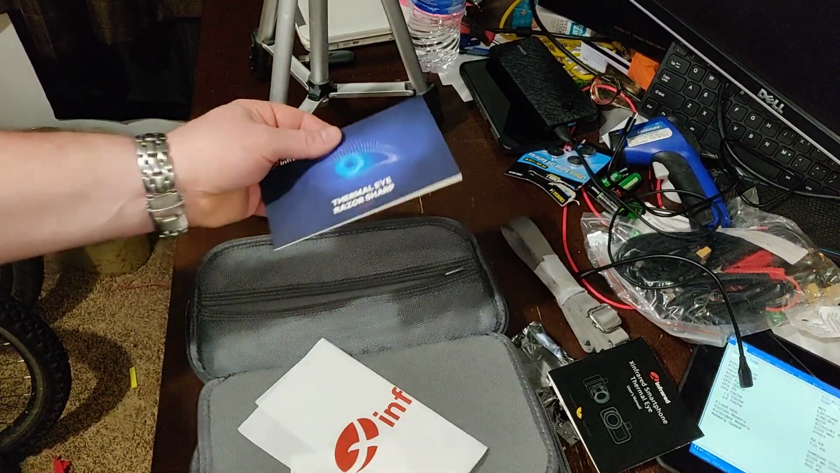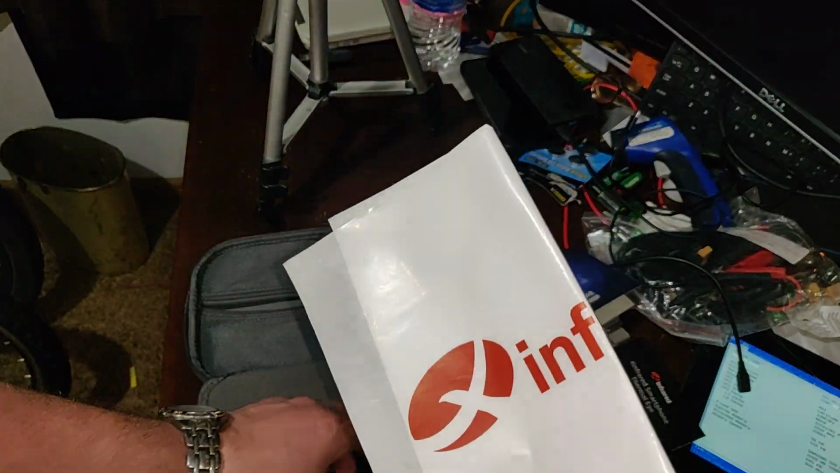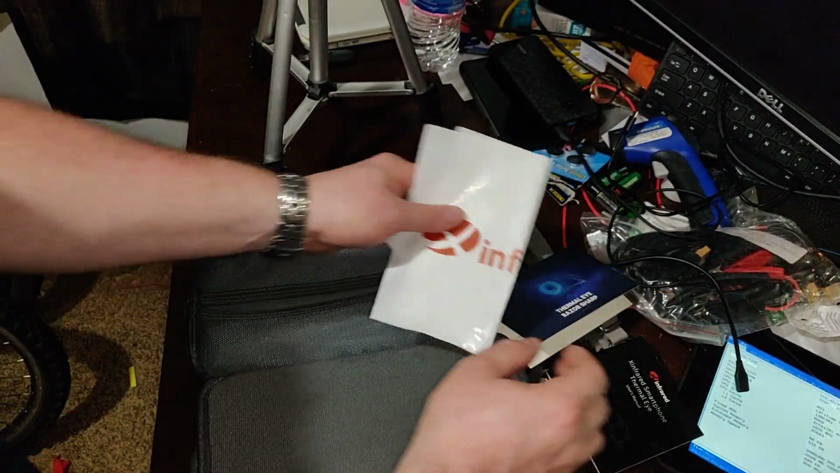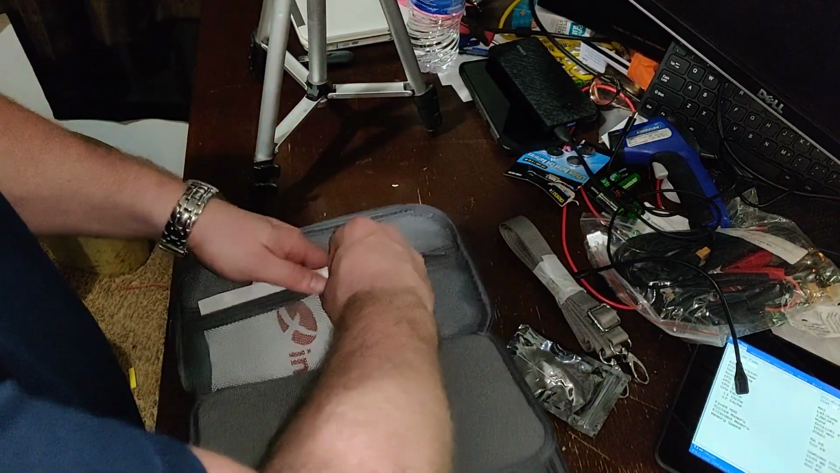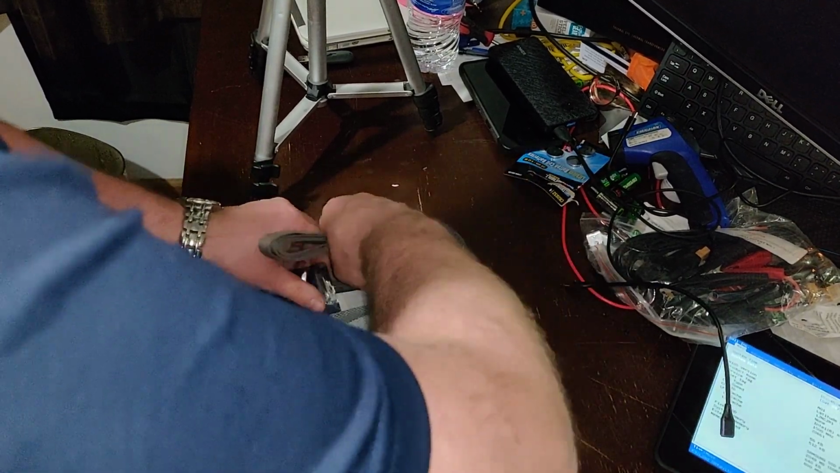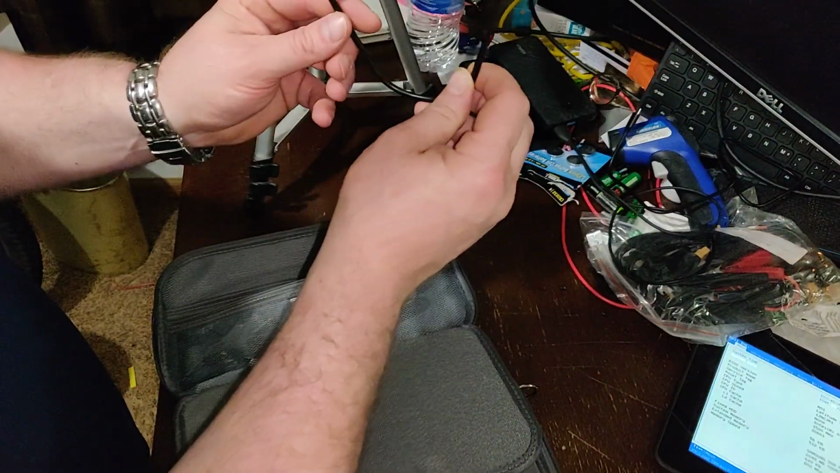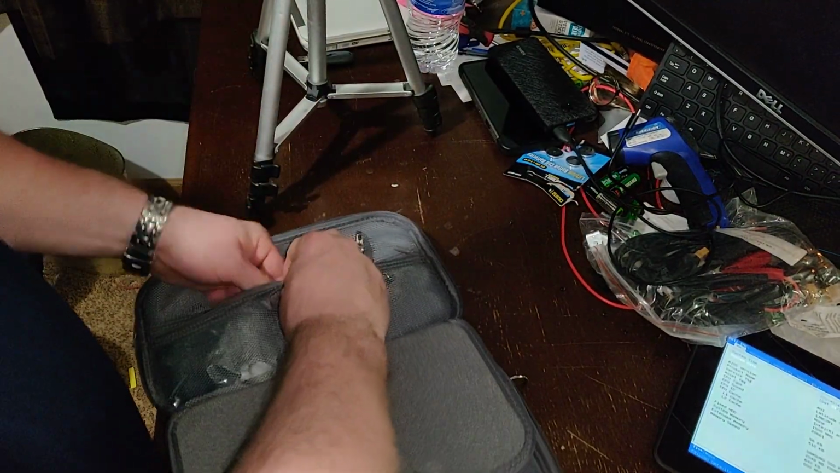So there's that. You get this little card thanking you for the purchase, and then 2 stickers, a small one and a big one. So that's that. That's for the contents of the bag. I'm gonna shove it all back in here real quick, get it out of the way. Then we're gonna go over the software.